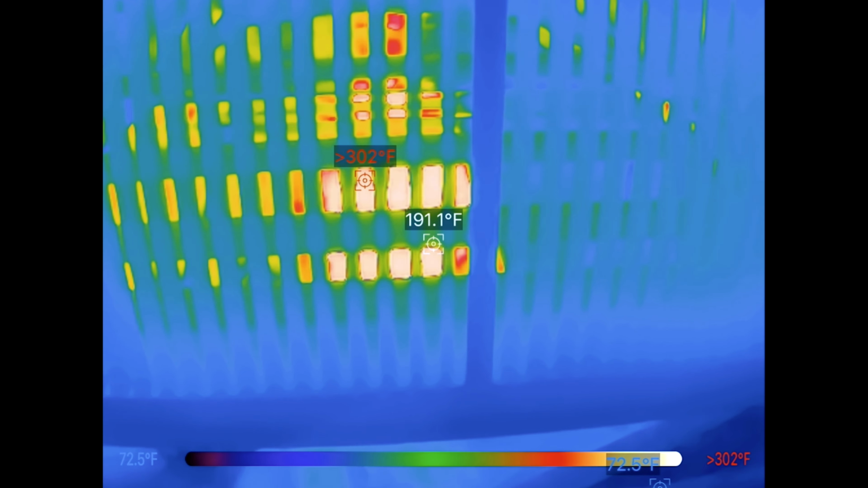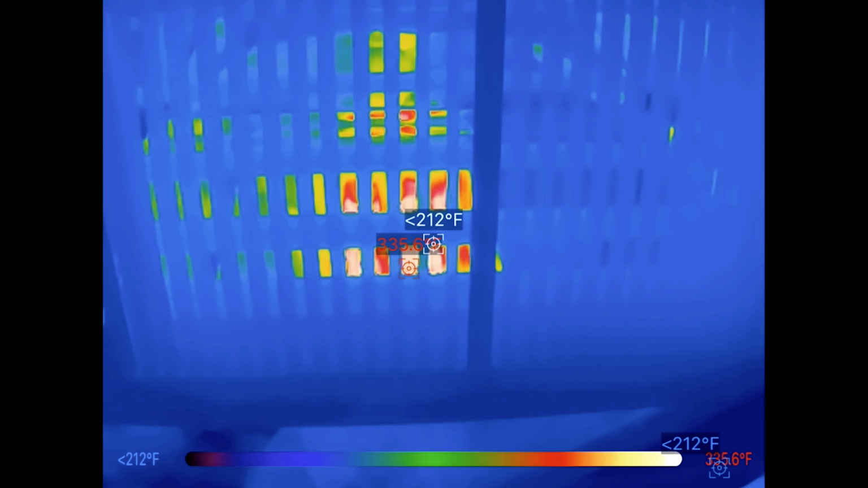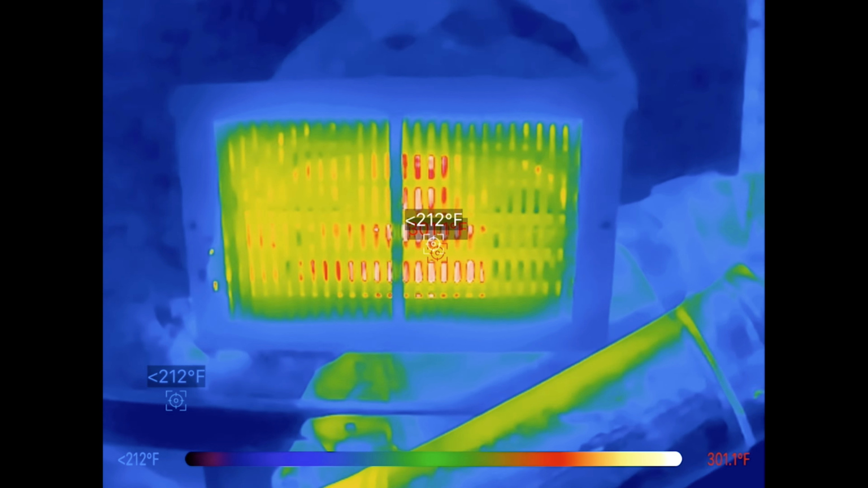When your furnace can't get enough air through the system, heat builds up inside the heat exchanger. Once the temperature gets too high, the furnace trips a safety shutoff to protect itself. And that's exactly what happened here. The thermal camera actually made it pretty obvious. You could see extensive heat buildup around the furnace before it shut down. If I had ignored it much longer, I probably could have ended up with a much more expensive repair.